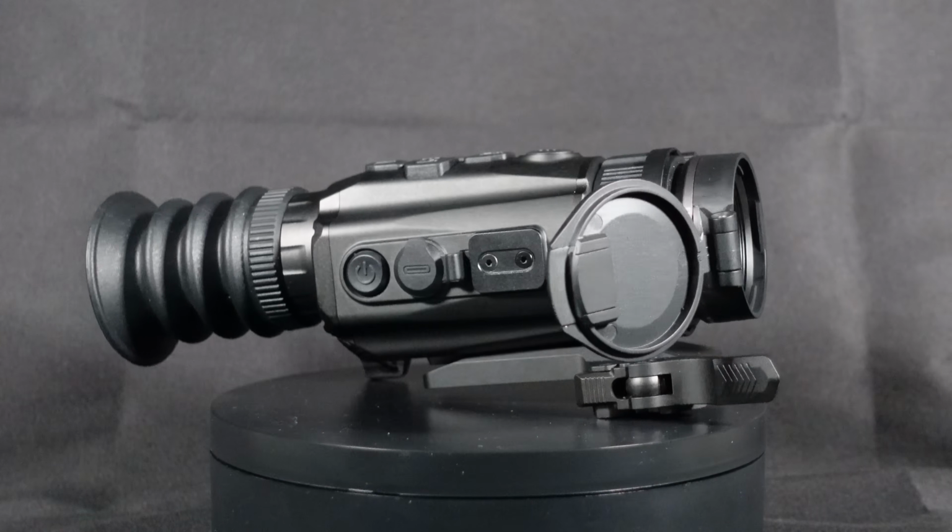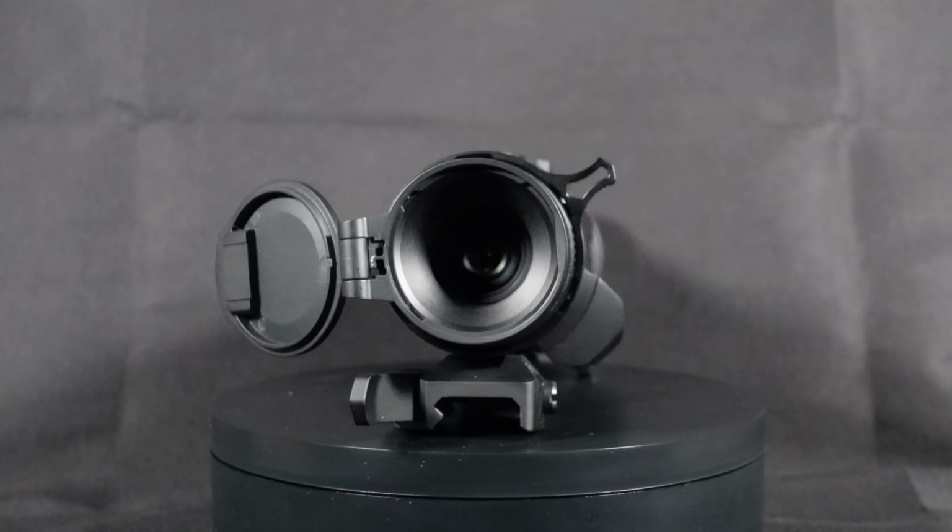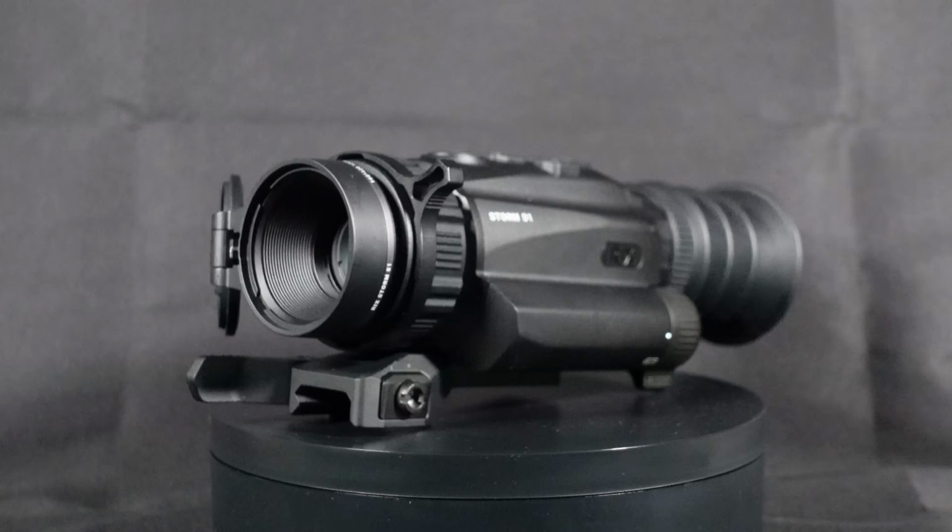Okay, so before we start this off, I'm just going to go over the specs because I want you guys to understand how cool this product is and how much is being bundled along with this scope alone. Let me go over the specs real quick for you nerds out there. You're looking at a resolution of 1024 by 768. It's very simple to operate. It's so simple I can operate it, and I'm an idiot.